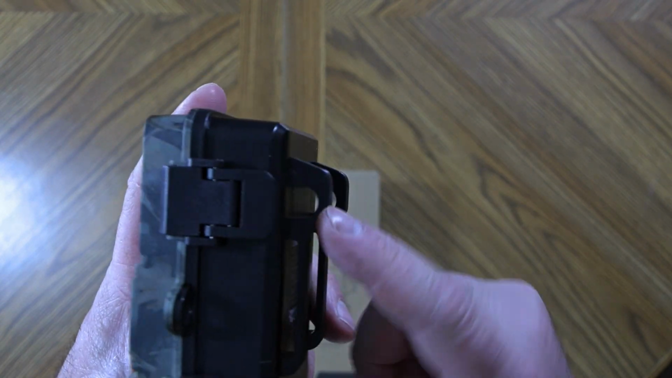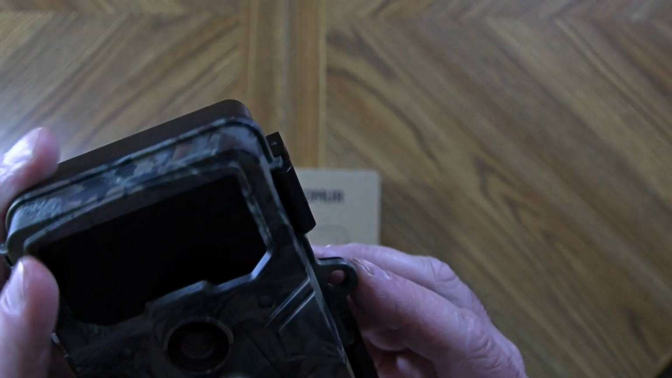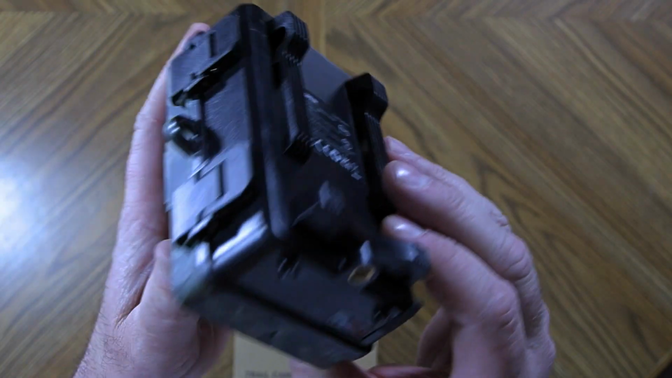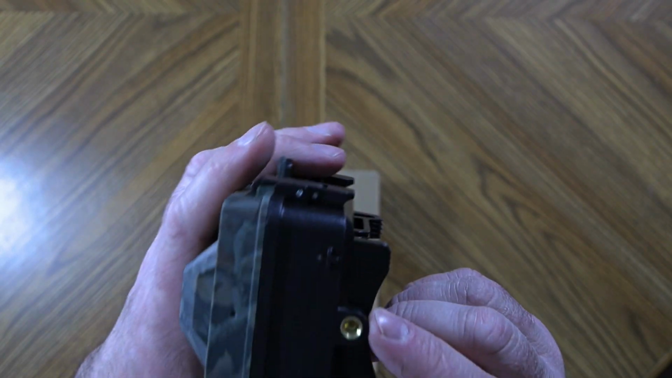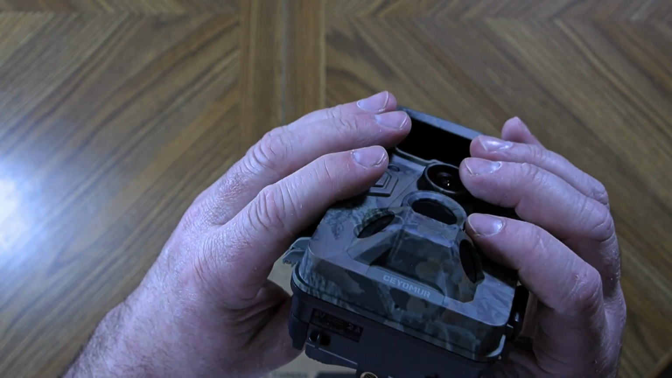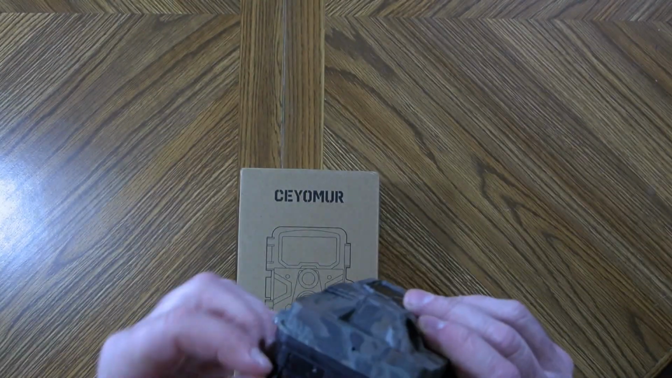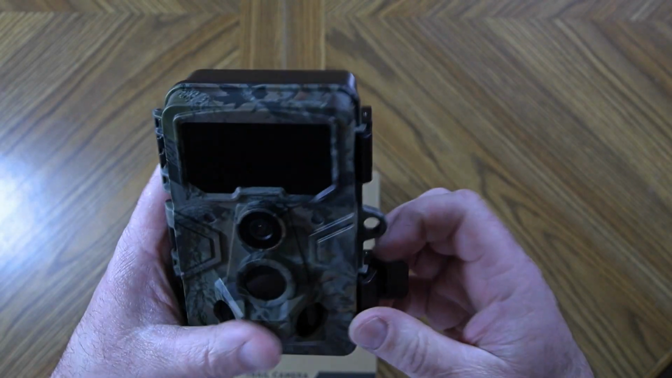Looking on the back here, it does have a place for a Python cable, so you can secure it that way. It does have a place for a padlock here also. Your tree strap would go there. Looking on the bottom, it does have a 1/4-20 mount. That's going to give you options on mounting it. It also does have an external power port right here on the very bottom of the camera, and that is a 6-volt external power port.